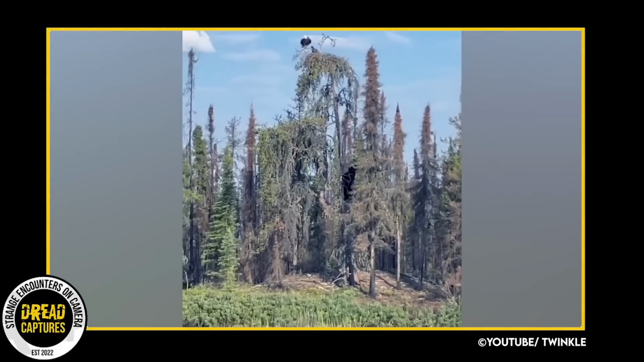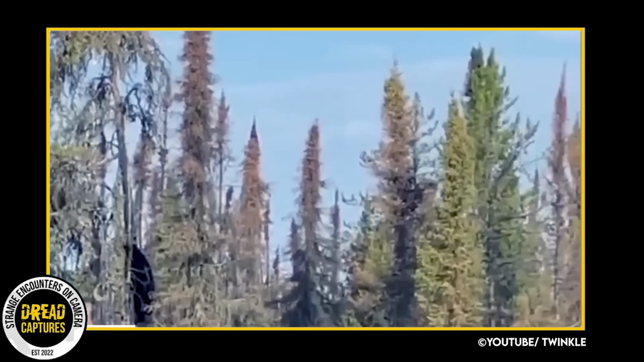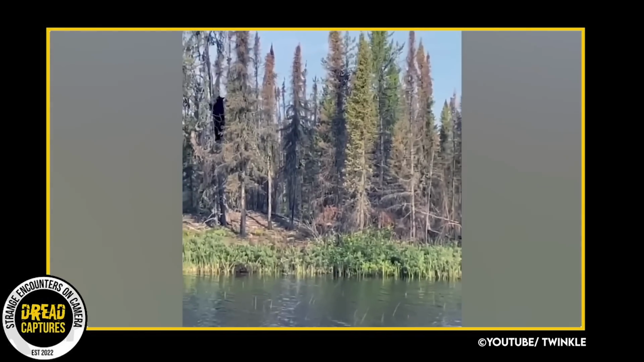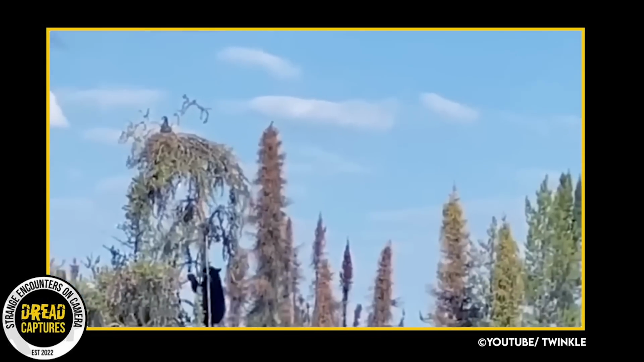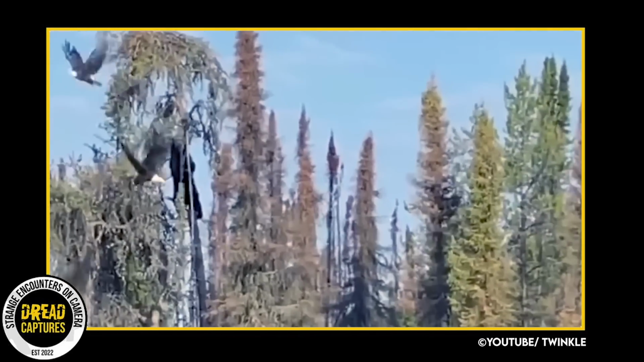This is probably one of the most amazing clips I've seen. A man fishing in Canada had been watching two adult bald eagles perched atop a tree near their nest. Well, somehow a bear noticed them also. And the next thing you know, this massive black bear is scaling up this tree.